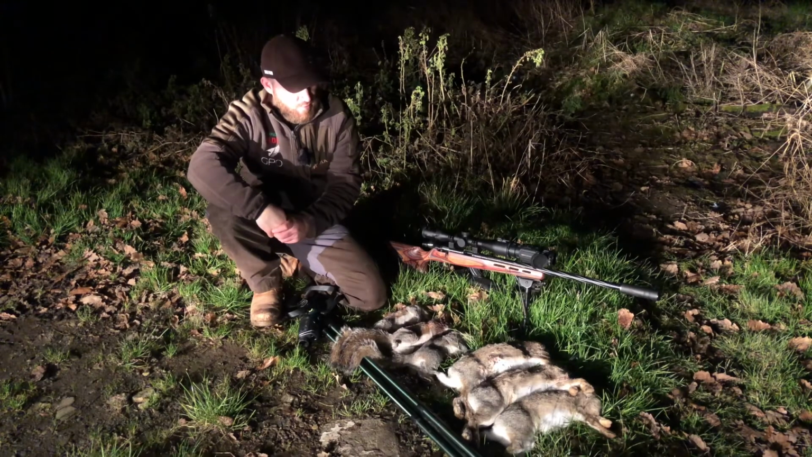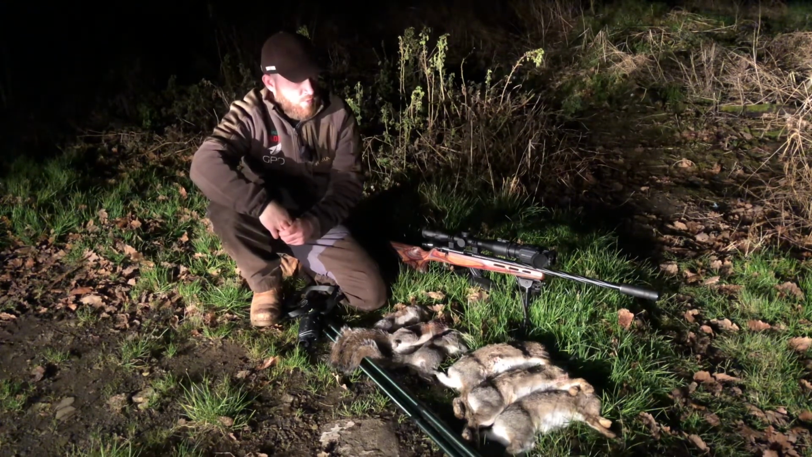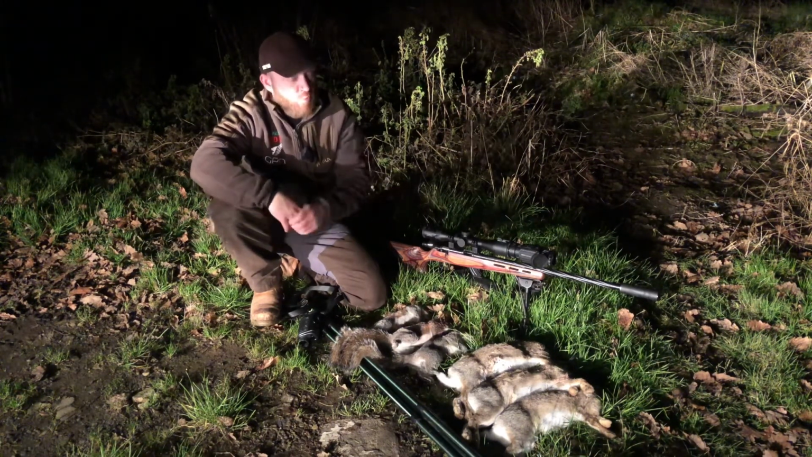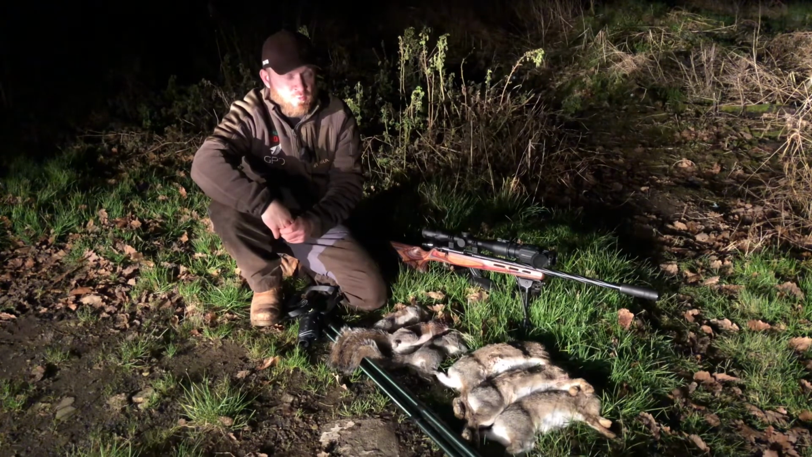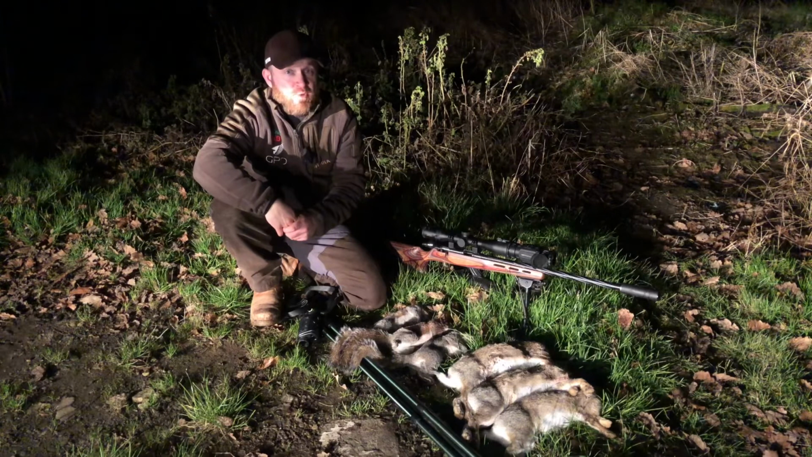Our evening is finished, and I think it was a reasonable result. 3 rabbits and 3 squirrels. Now, I must admit, this is the first time I used a thermal add-on on 2.2 rimfire, and while you're in the woods and you sort of ranged the distances to the feeders. With squirrels it's actually worked out pretty well.